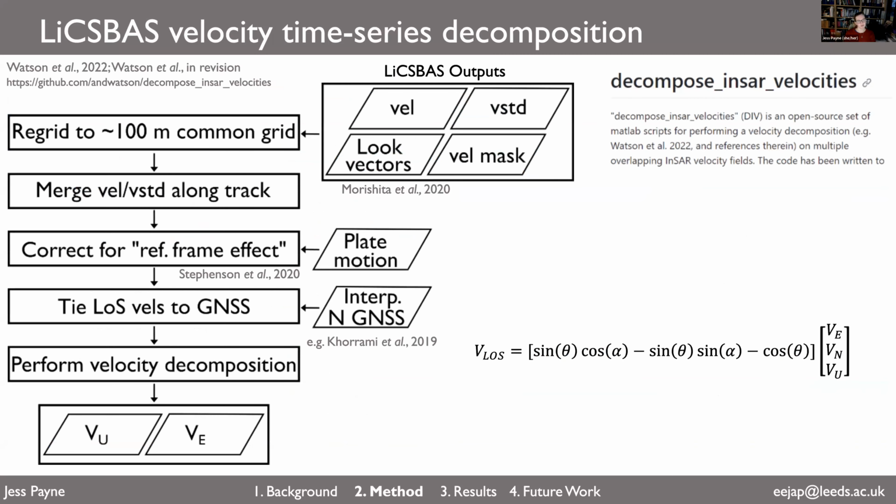So once you have your LiCSBAS time series data, I said earlier we'd like to decompose the line of sight velocities into vertical and east-west velocities. We do that by using a tool called decomposed InSAR velocities, which was written by Watson et al. And it's available on GitHub, and it's written in MATLAB. And basically it takes as input the LiCSBAS time series data and outputs these two component velocity fields.